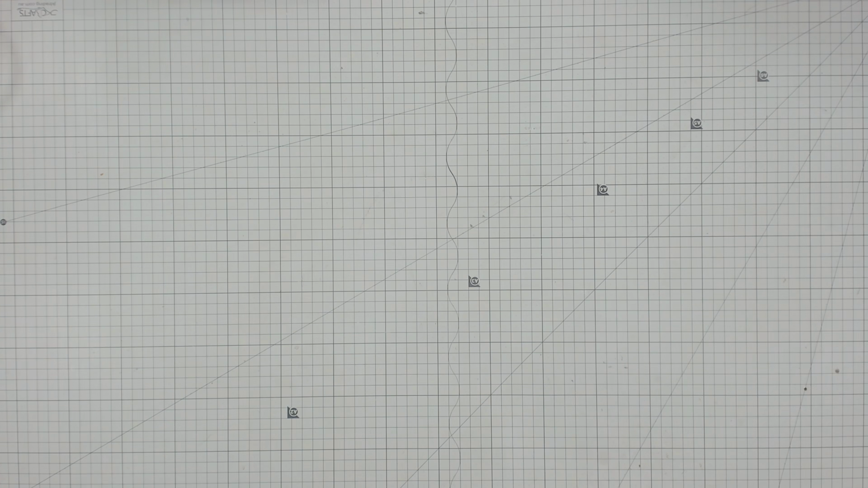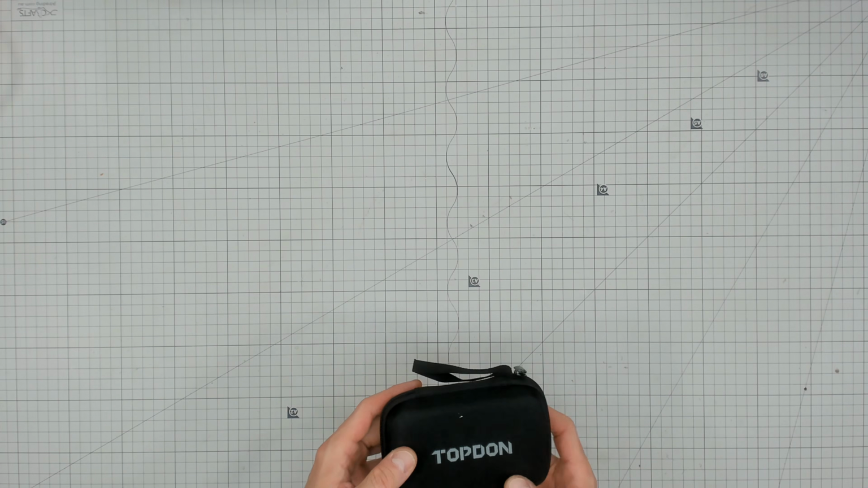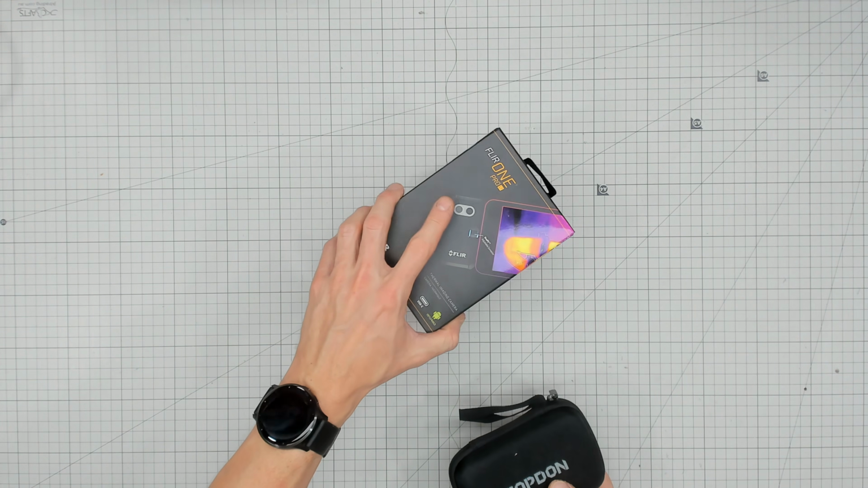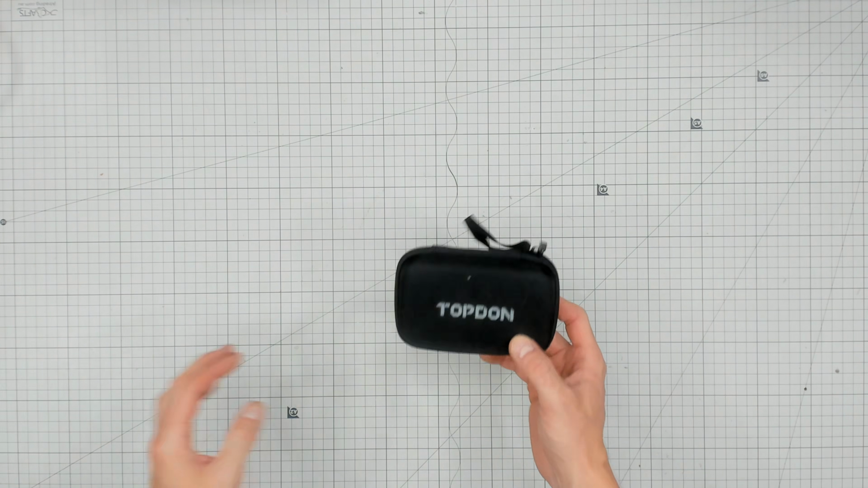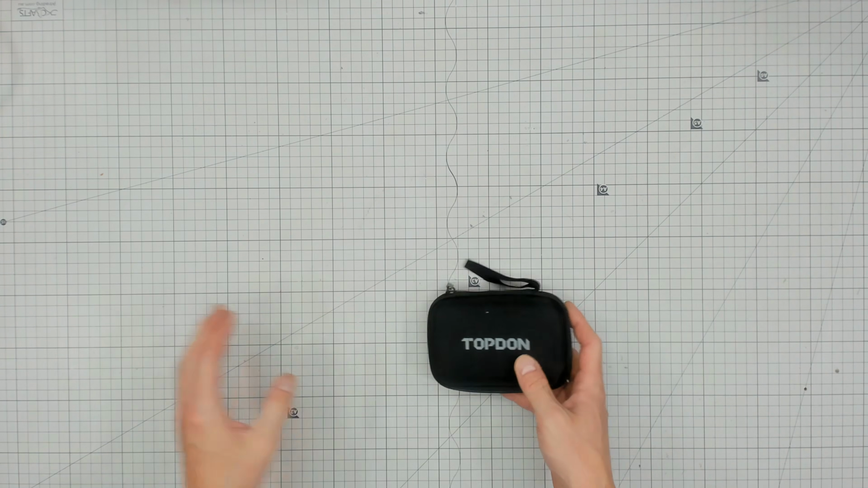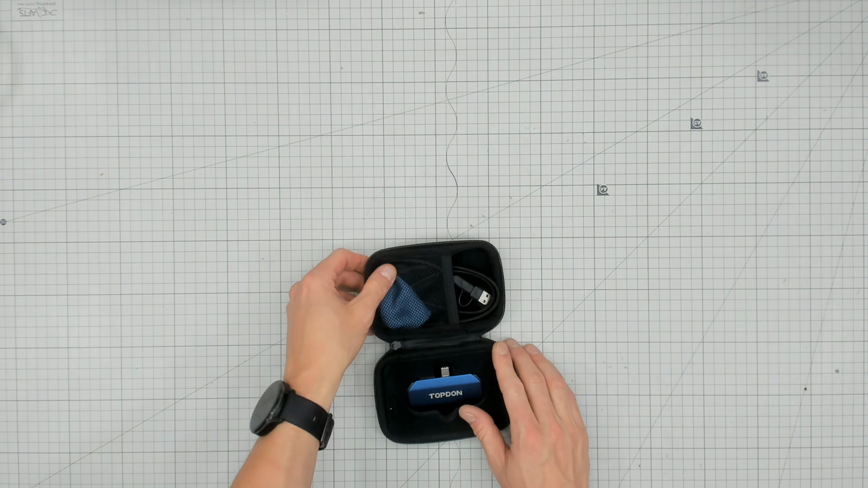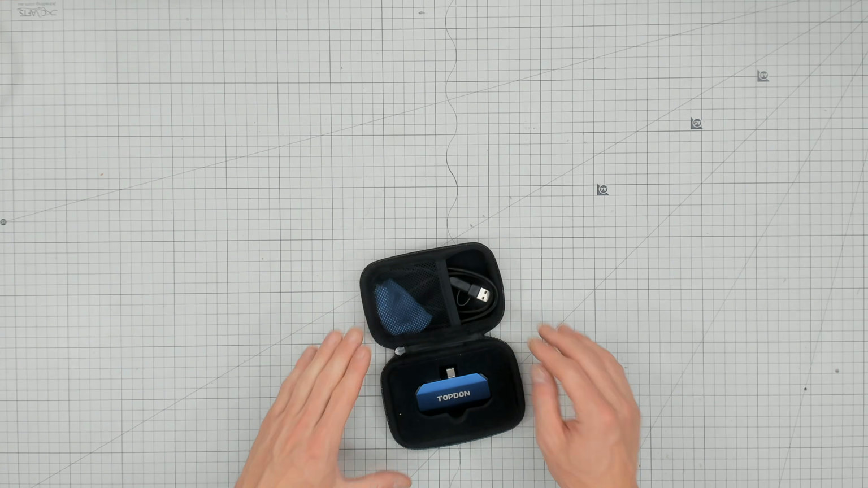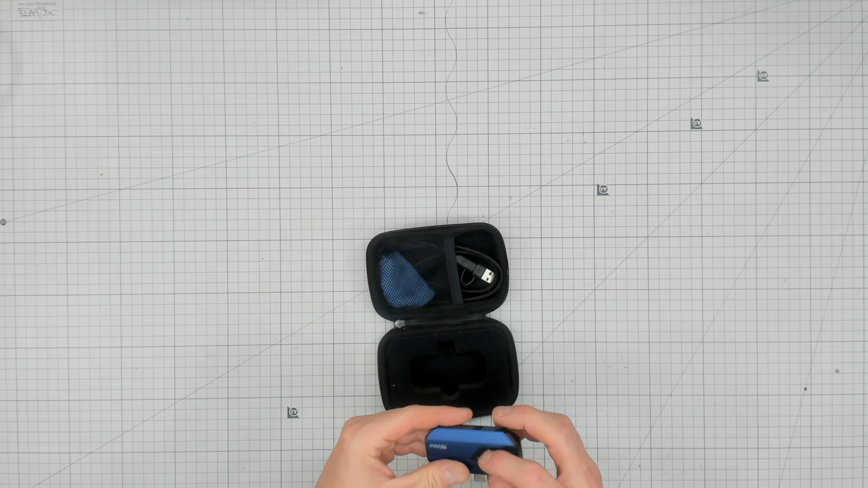So after that first one, I did a bit of research and landed on this bad boy. Now, FLIR are rocking the brand name, maybe not the spec, and a nice box. Topdon are rocking the search engine optimization. Now, I did have a box for this. It looks very, very similar to these. And it comes with much the same thing. You've got a USB-C cable, a washcloth carry case with a glued-in insert, and this little camera.